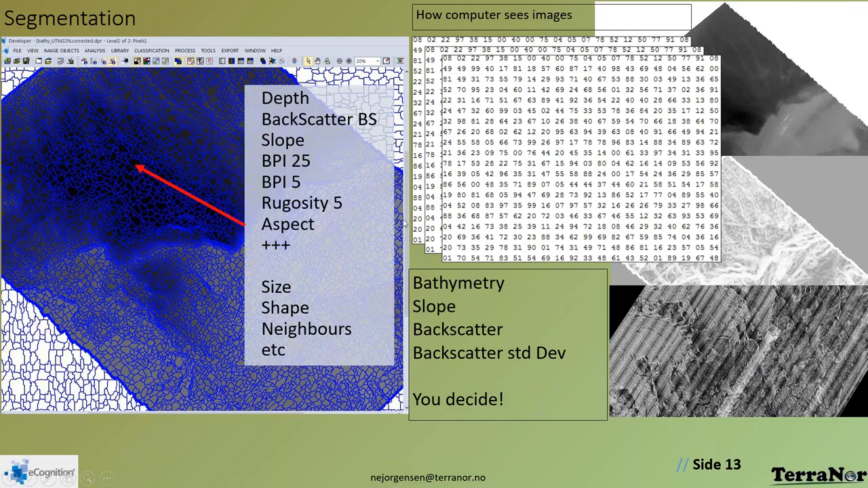So when you create the polygons, why do we create the polygons? Because this object now has got the depth. We got backscatter values, which is the mean for the polygon. We got slope values, which are the mean for the polygon. And we got BPI 25, BPI 5.